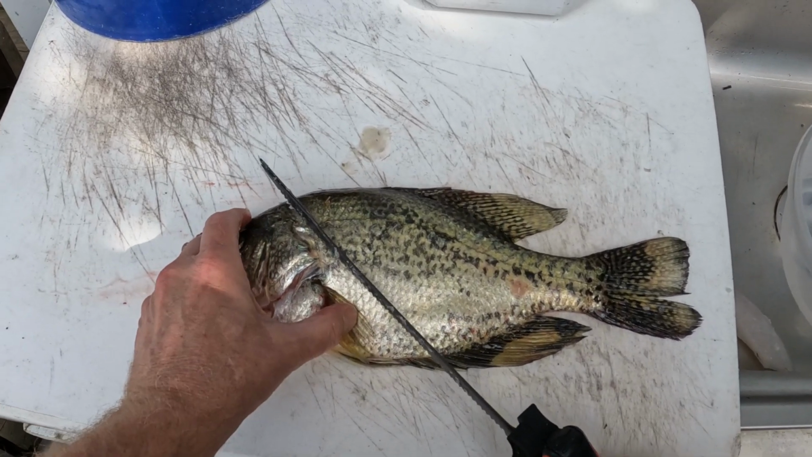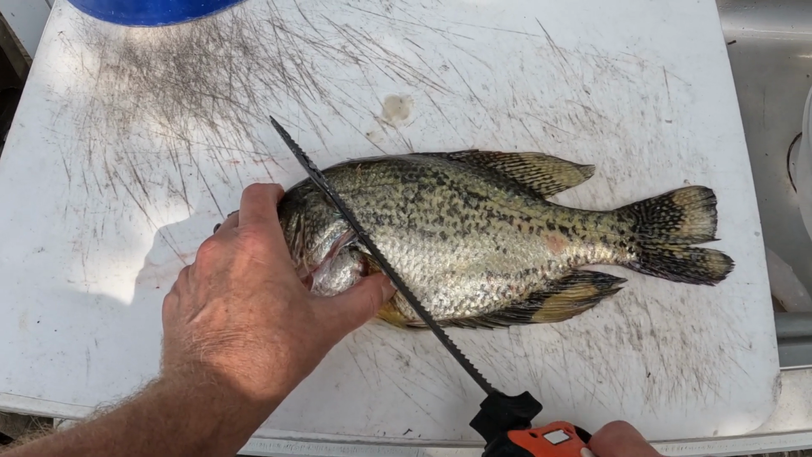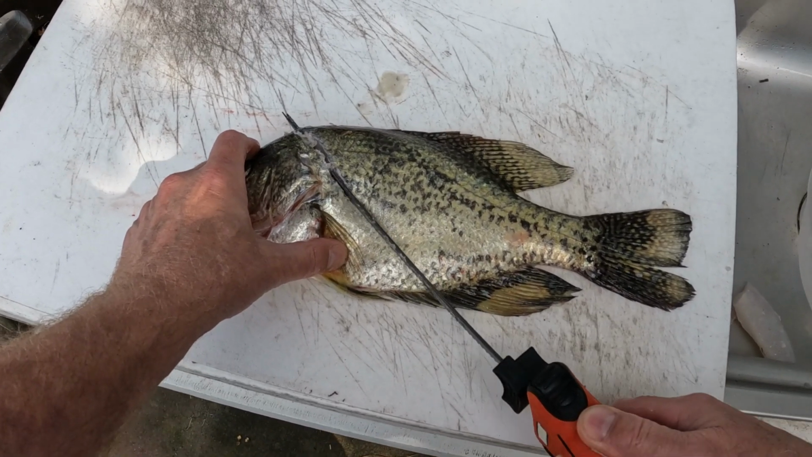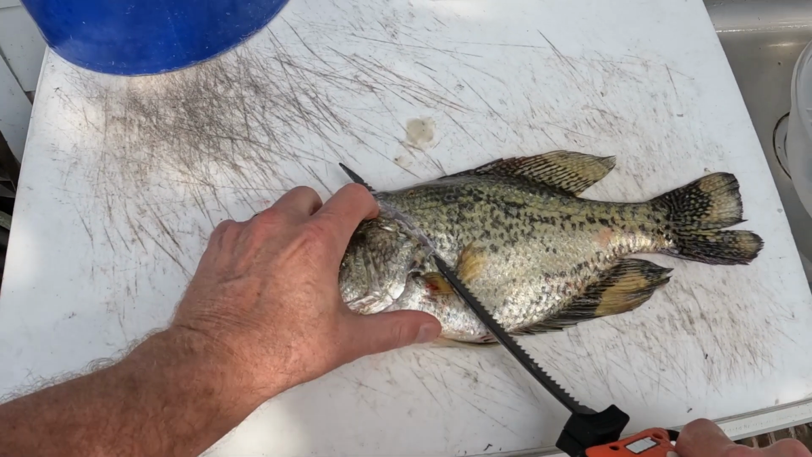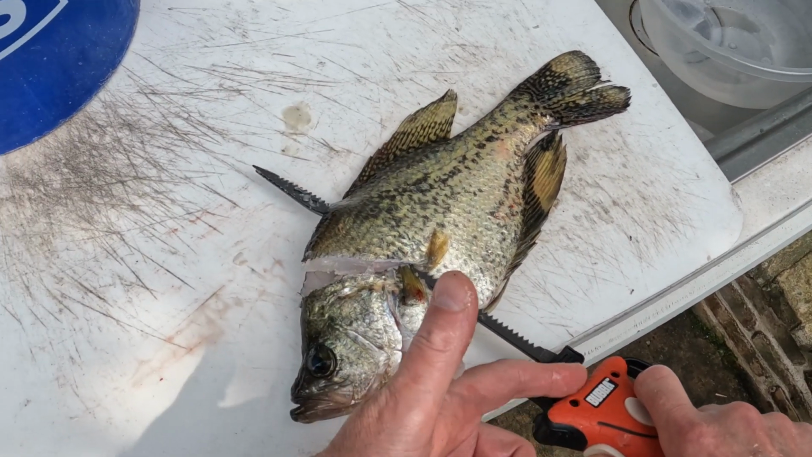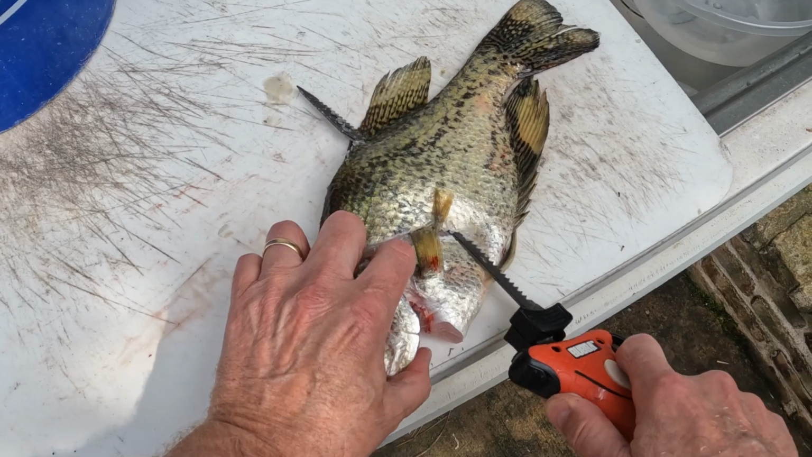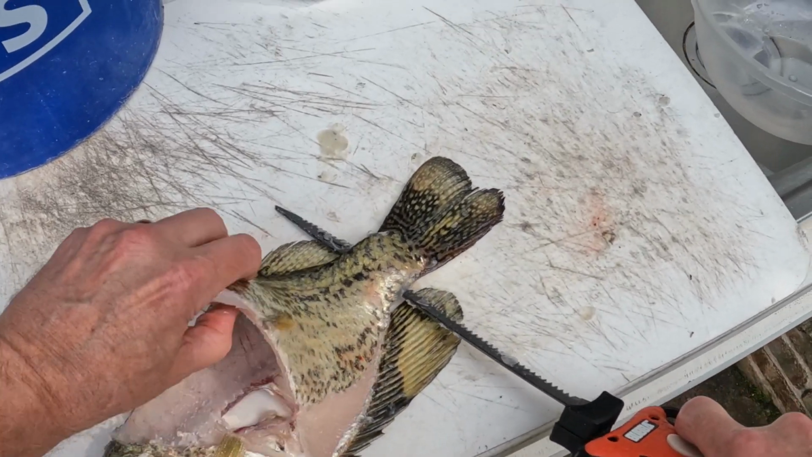When you're doing this side, make your cut. Always cut away from you. Don't cut towards you. So make this first cut. Feel down to the spine. Rotate your blade 90 degrees. And then see how I'm keeping the tip going this way and the base of the knife staying about here. So bring it like that. Then work back towards the tail.